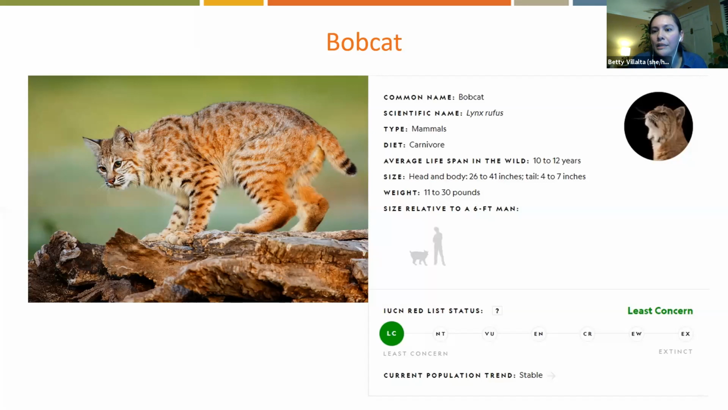They are solitary except when they are mating and have young. And so the kittens will stay with their mother for like 9 to 12 months. And during that whole time, they're learning how to be adult cats, how to be able to survive, how to find food and all of that stuff.